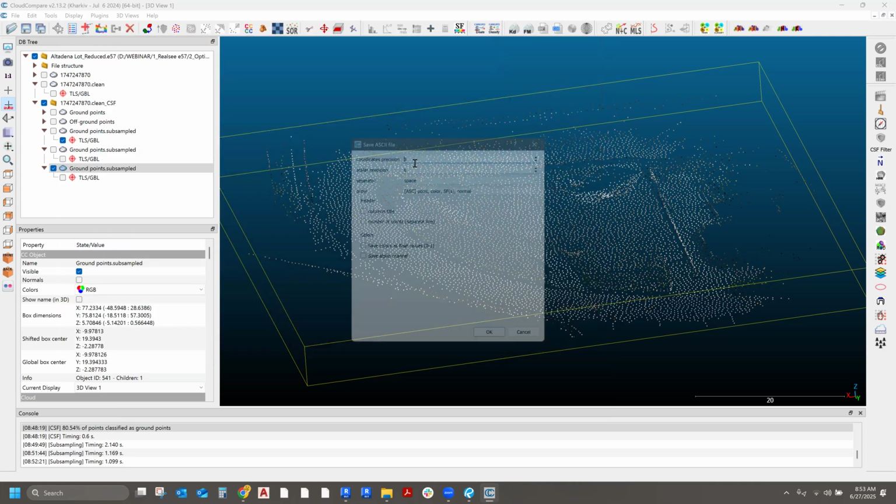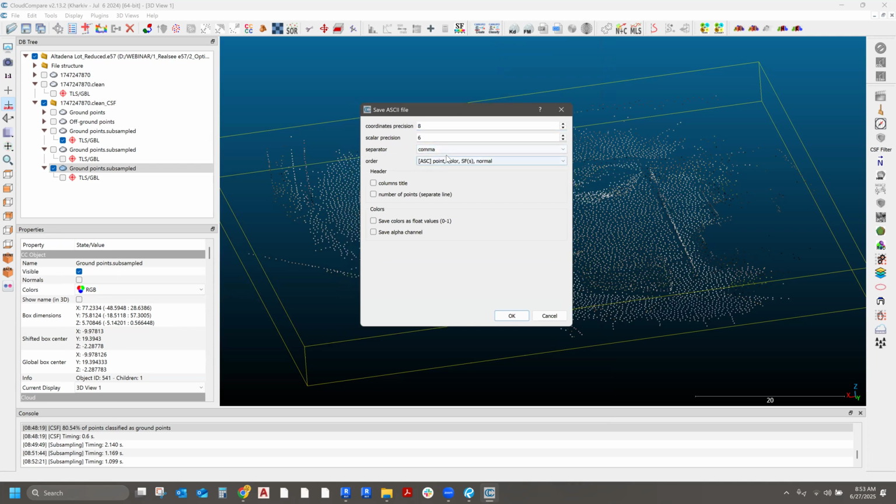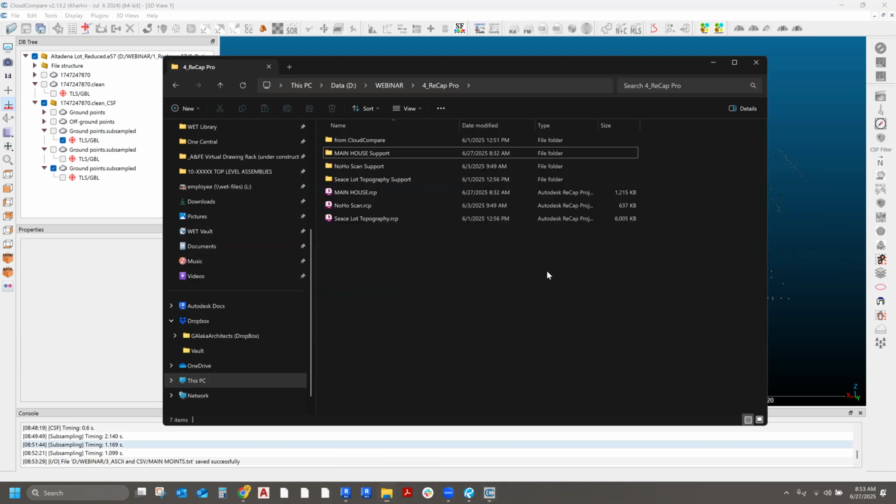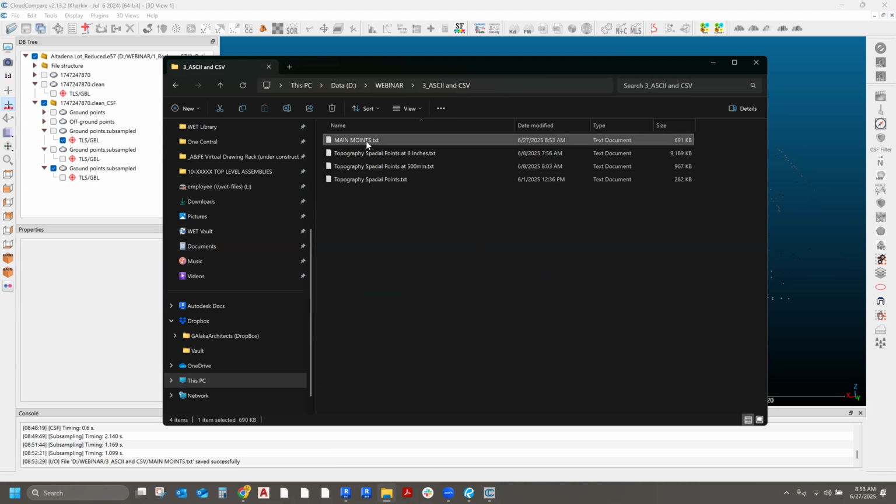And then on this screen, it's very important that you change the separator from space to comma. If you don't do this, Revit cannot read that file. So it needs to have commas. And then you're gonna hit OK. And let me just show you what that file looks like. So that file that I just created, it just looks like this.